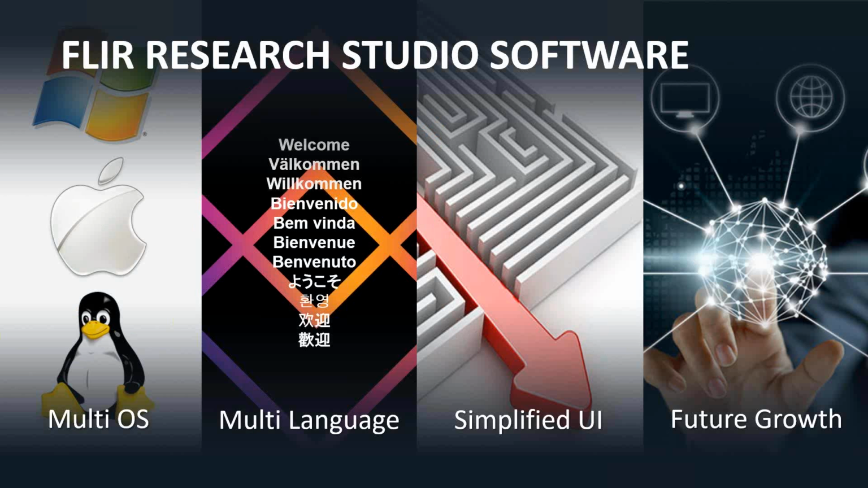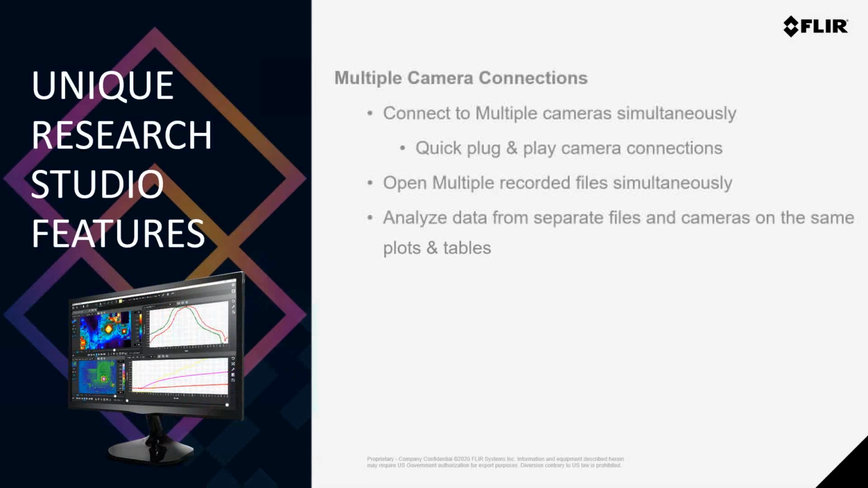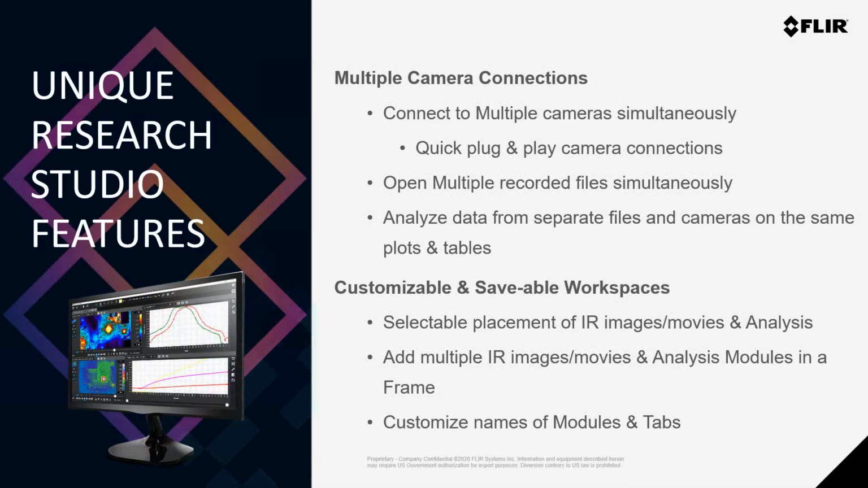We're personally really excited about this new program, and I'm sure you will be too as soon as you start using it. But real quickly here, the software provides a number of unique features that, like I mentioned before, really allow you to quickly and efficiently display, record, and analyze accurate thermal data.